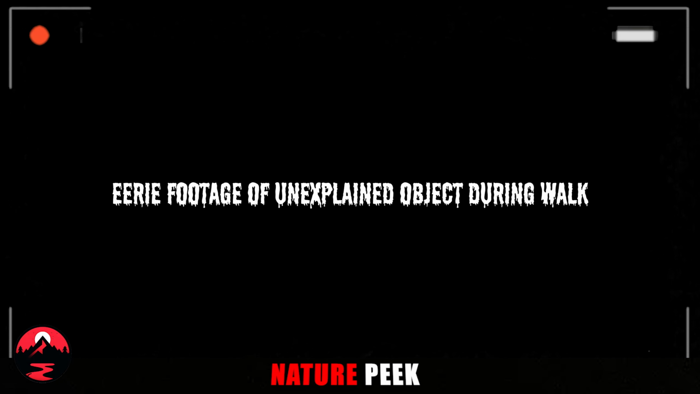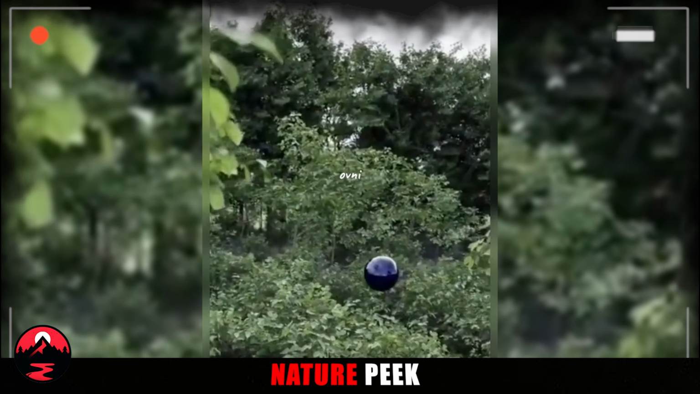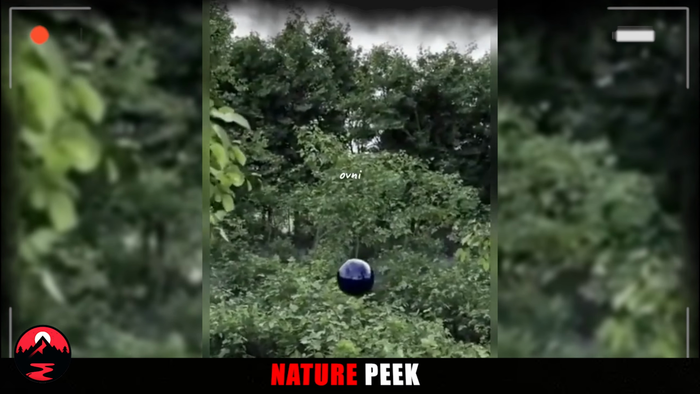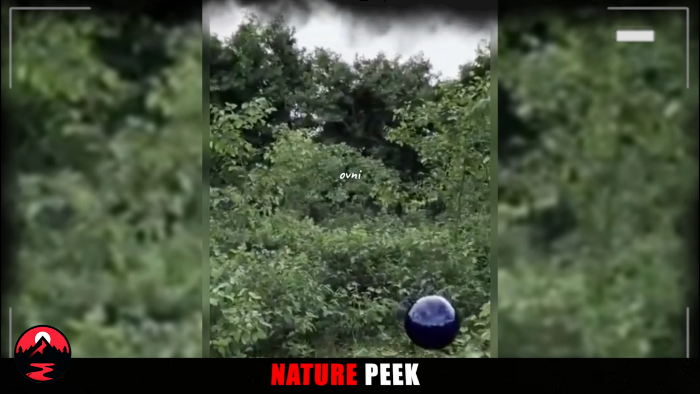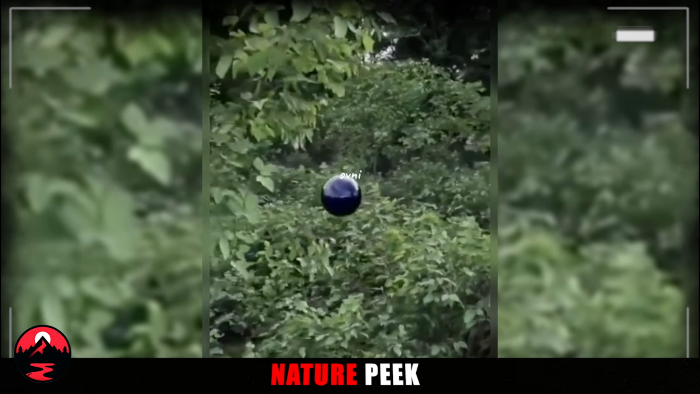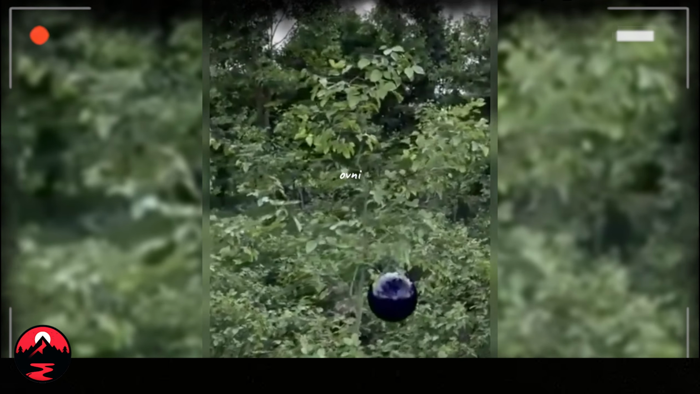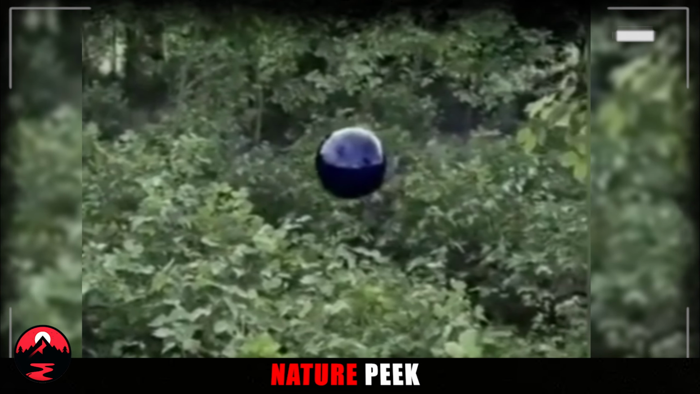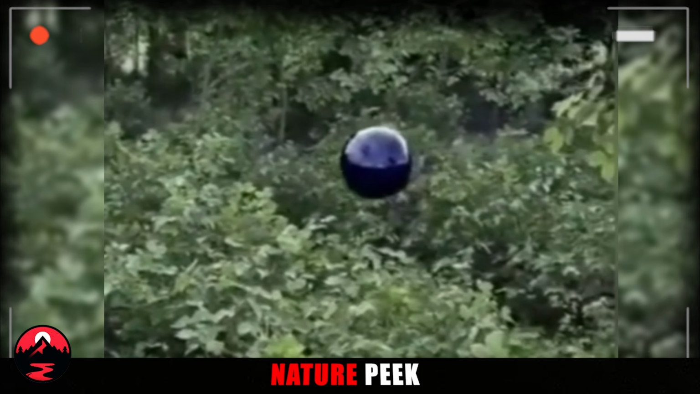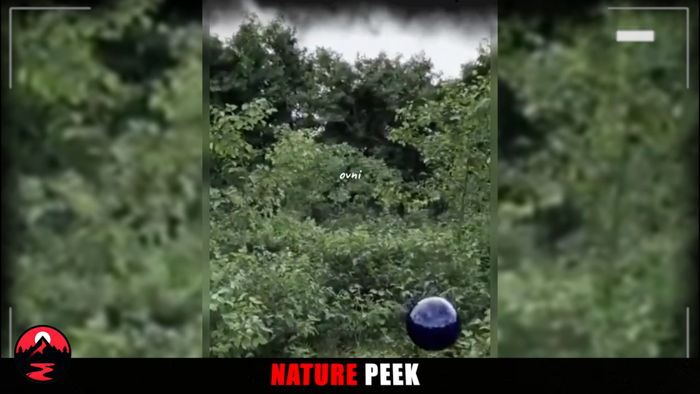Eerie footage of unexplained object during walk. Have you ever been taking a peaceful walk in the woods, only to get that chill down your spine that something isn't quite right, like you're being watched? That's exactly what happened to one fellow recently. Imagine this, he's strolling along enjoying the fresh air when he gets a feeling he's not alone. He turns around, and what does he see but a giant inky black ball hovering in midair, following him like a lost puppy. Except way creepier.